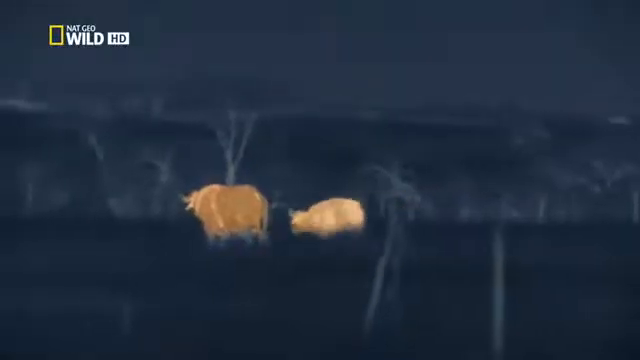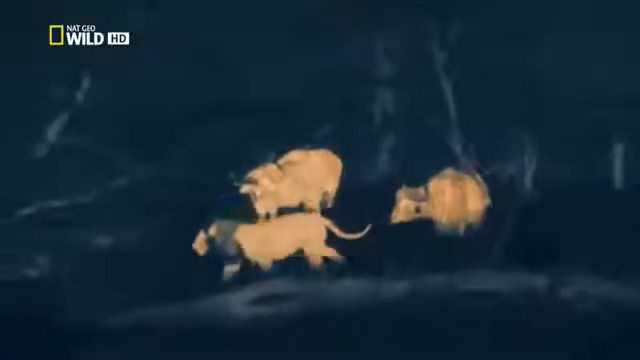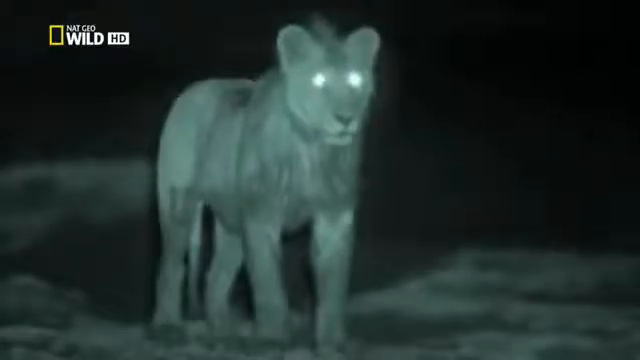They risk gouging horns and trampling hooves. They do at least have the advantage of invisibility. Although without their dads, they won't have the power to bring down one of these bulls on their own. But buffalo killing is not on the agenda tonight. The pride can no longer tolerate these hapless youngsters chasing all the prey away.